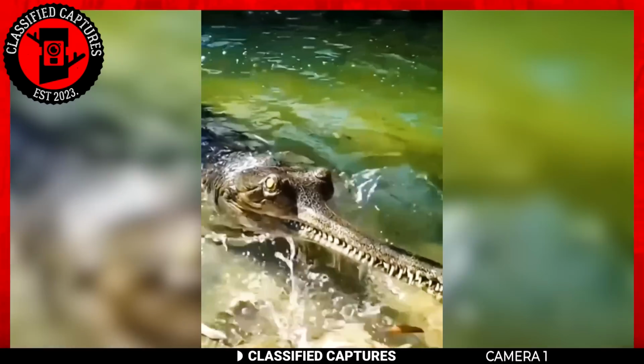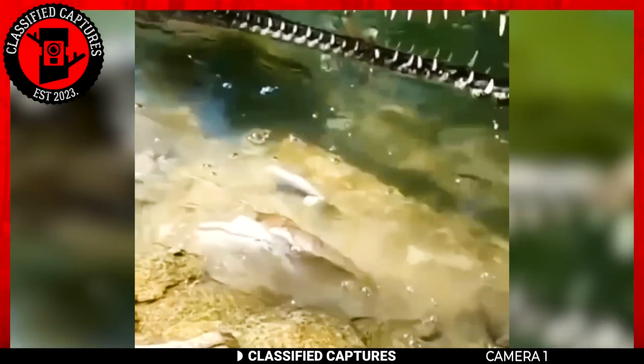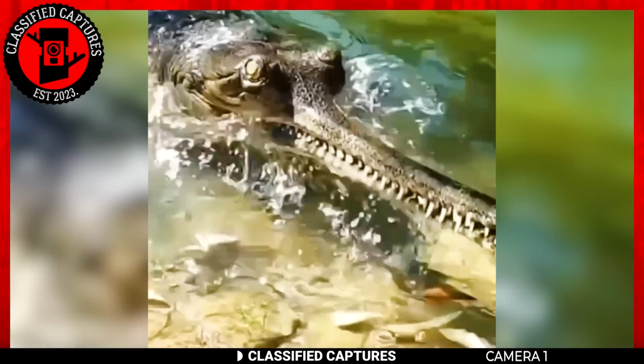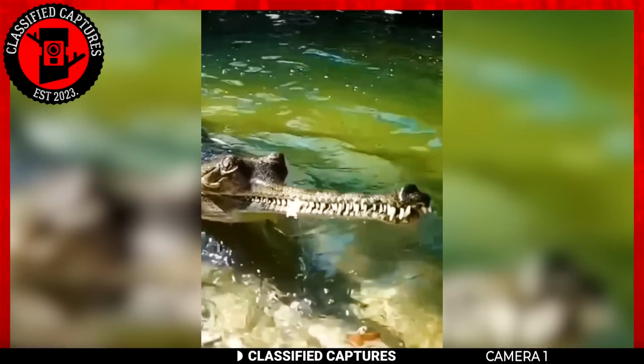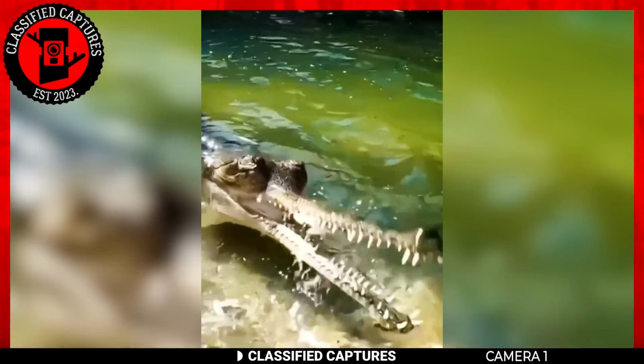As freakish as they look, they're not aggressive towards humans and only like to eat fish. So rest easy, there's no nightmarish-looking croc coming for you. But bear in mind, these animals are considered endangered and protected by law, so do not by any means go hunting one. You might just regret it.